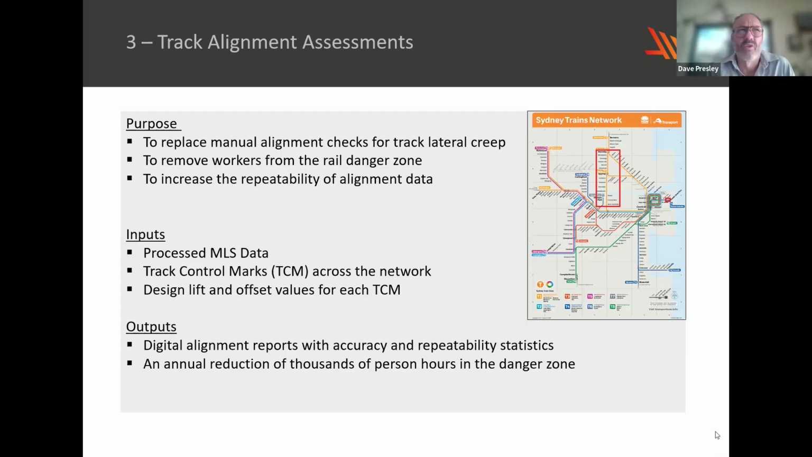Sydney Trains has a network of about 1,500 kilometres of track, and there are in the order of 22,000 TCMs, or track control marks or survey marks, that have been installed on their overhead wiring structures, portals, masts and gantries, and along some platforms and through some rock cuttings, primarily on track curves.